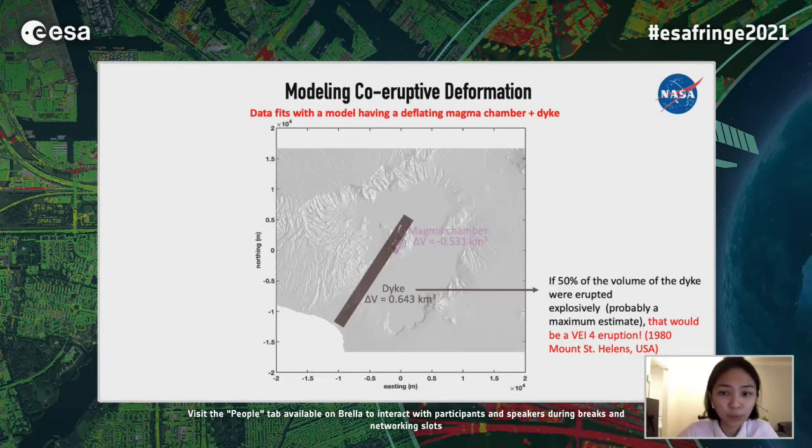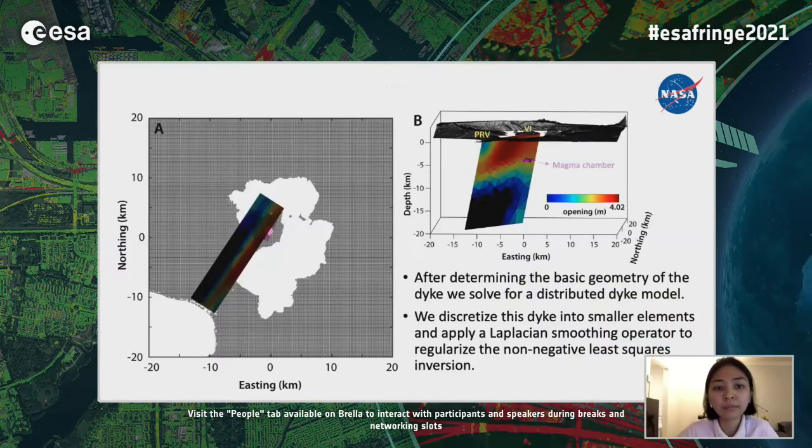So when we sent this information to PHIVOLCS, we mentioned that if 50% of the dike volume had erupted explosively at that time, it could have been a VEI 6 eruption.